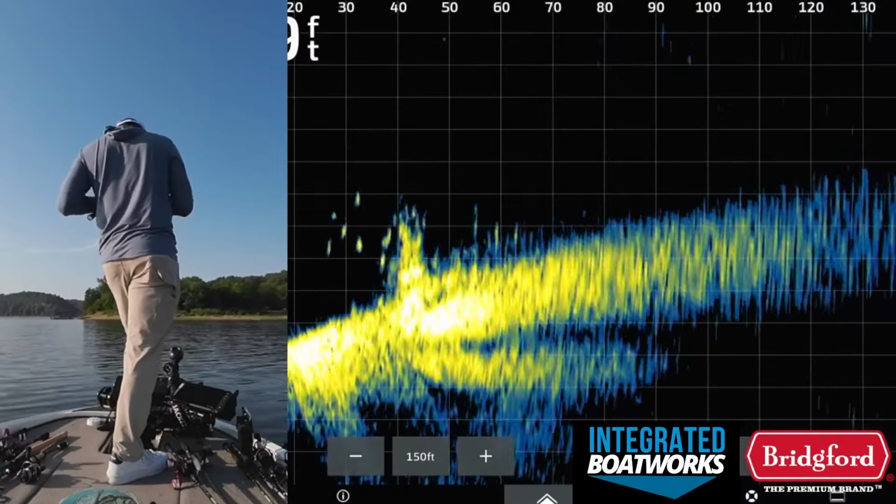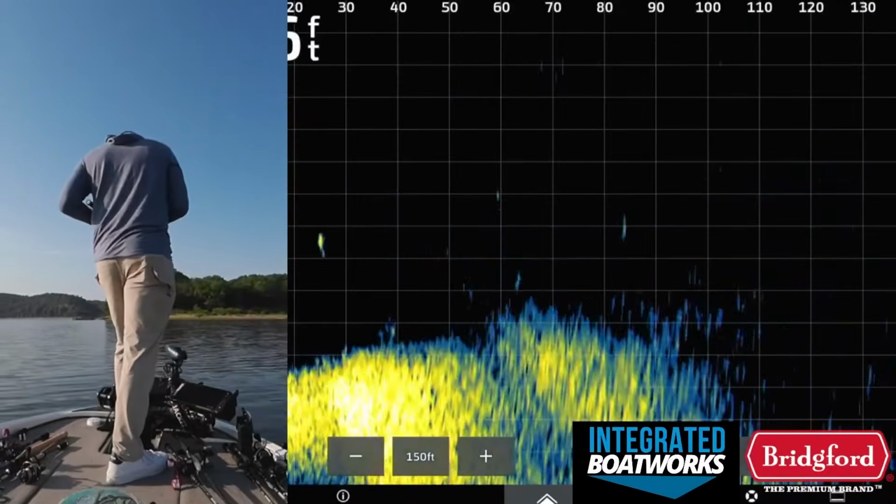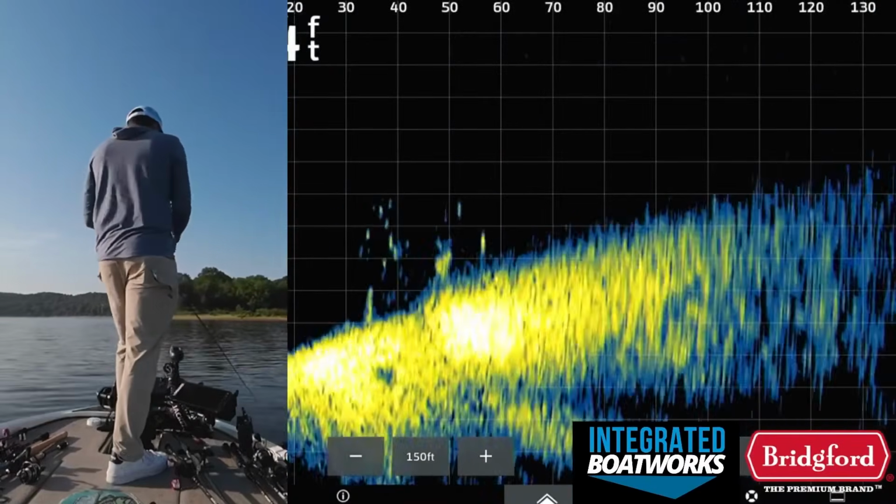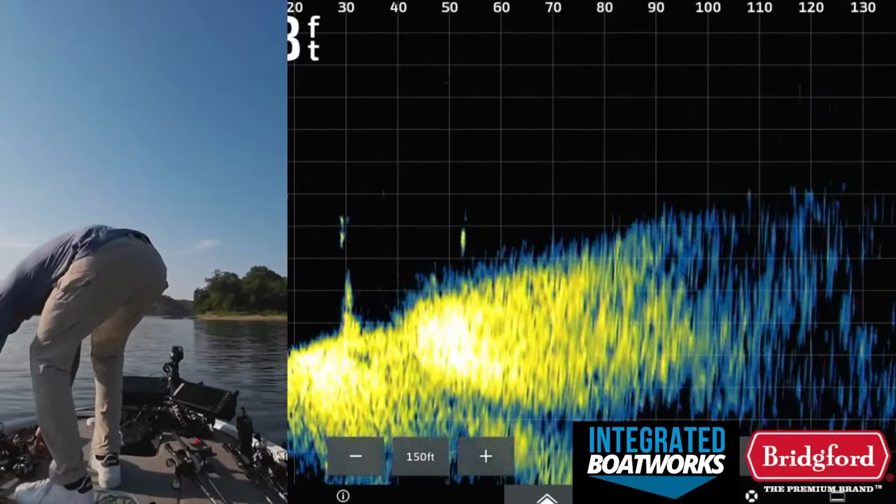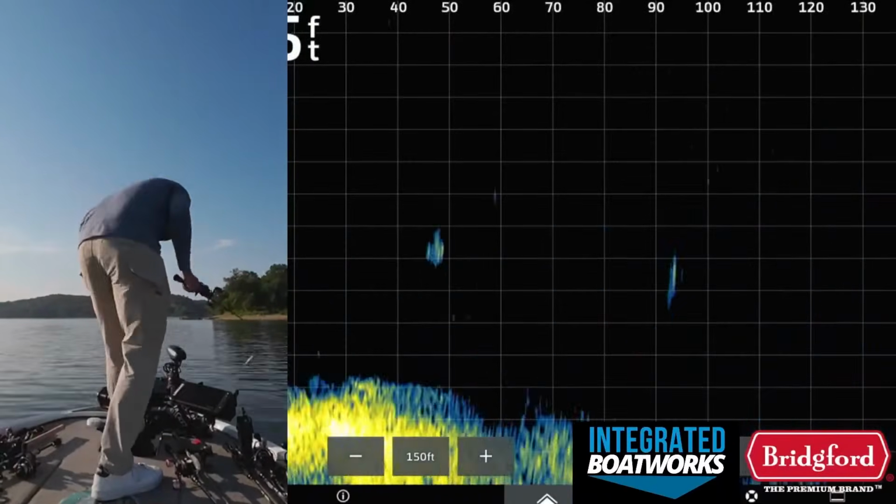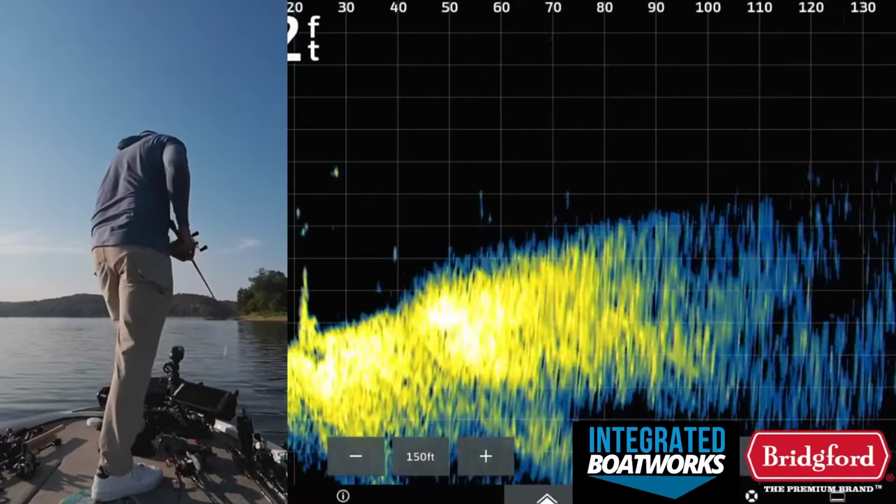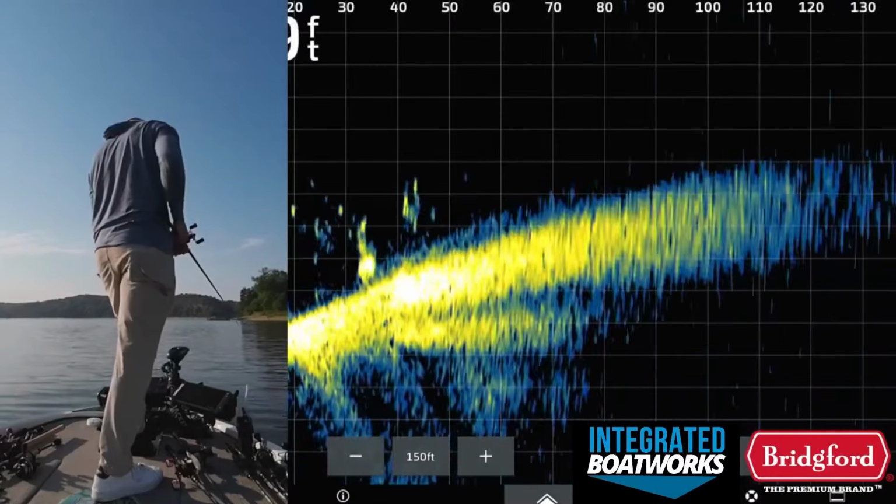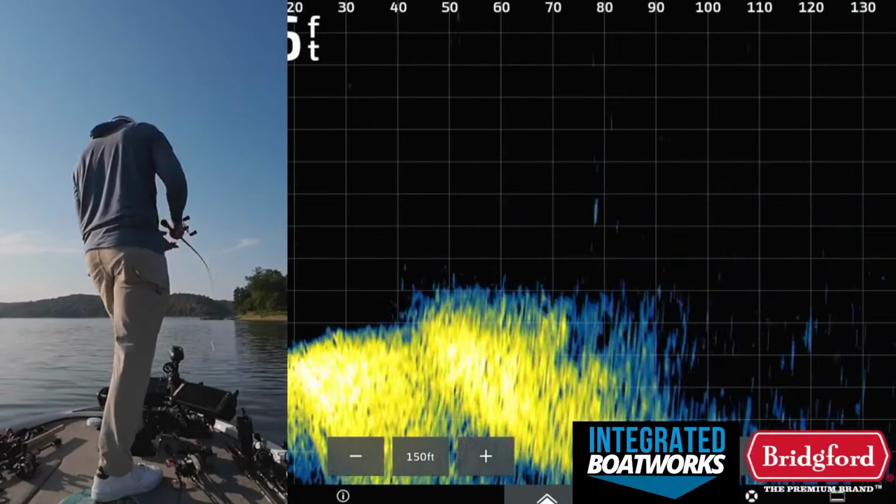Get a little bit close to this brush pile though, I think. Anyways, let's organize. Let's try to hit this one little sweet spot here, and then go graph something else. And if that doesn't work, then my plan is to head back to where I had that 1 to 2-pounder come off.